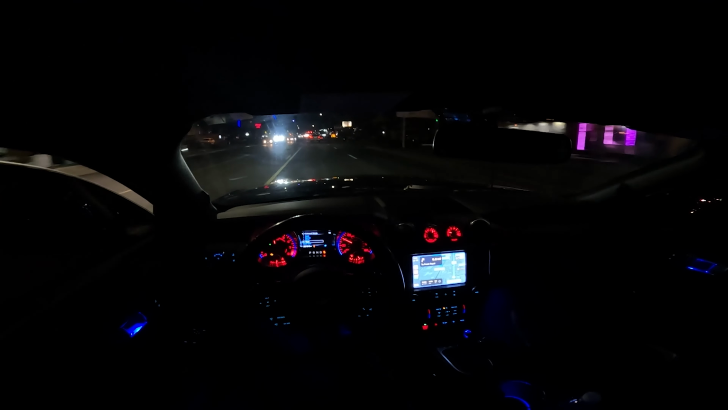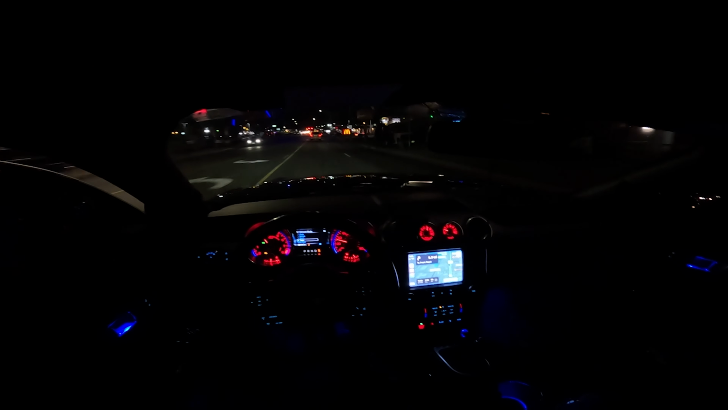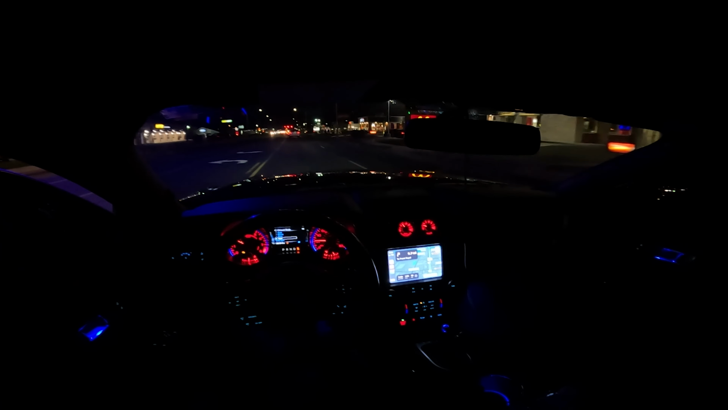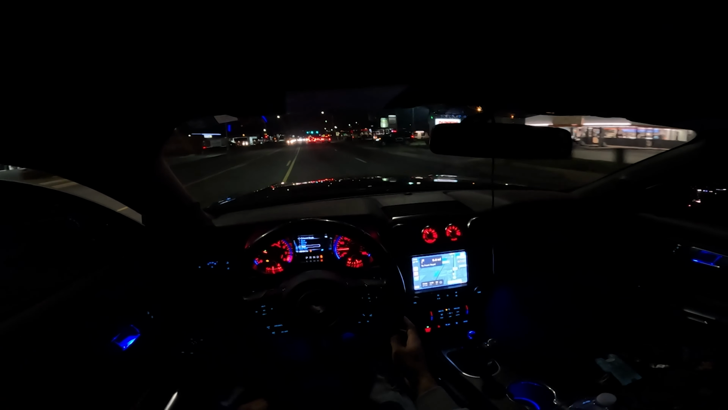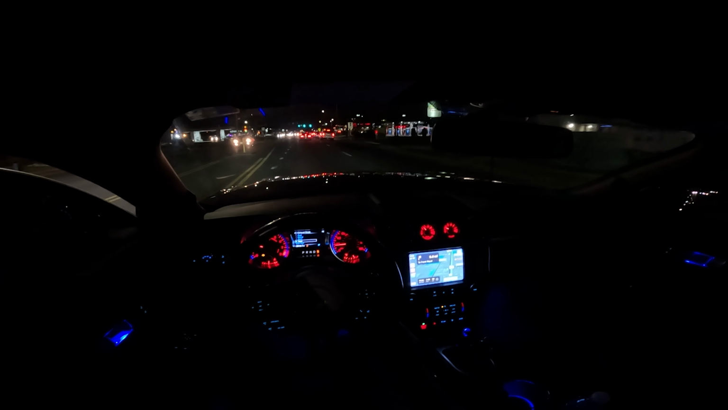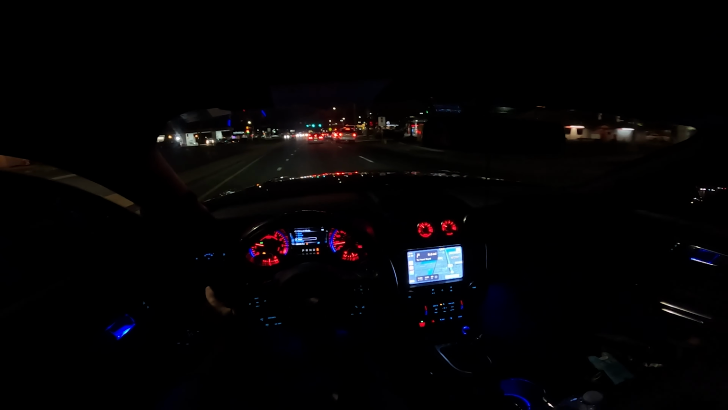We just enjoying our little exhaust. We just a little loud. We cruising. You could have went. But look at the Honda in front of me. Look at this stance-style Honda in front of me, bruh. Bruh, I need to get my RS6 right.